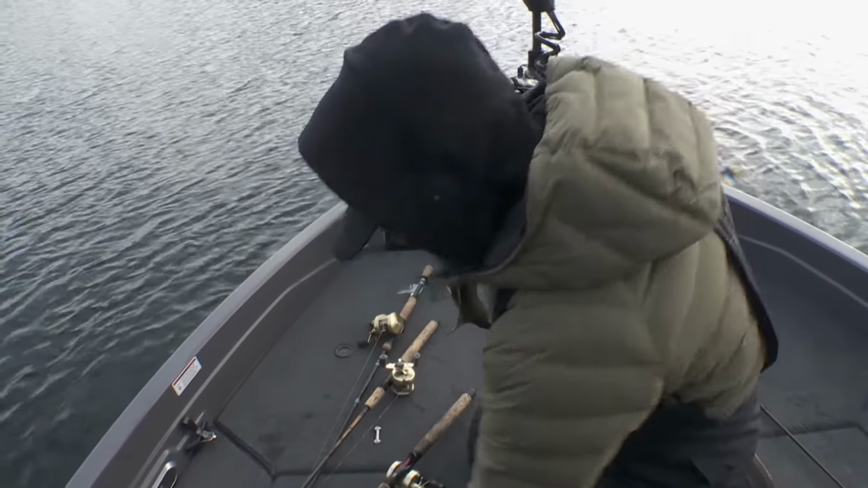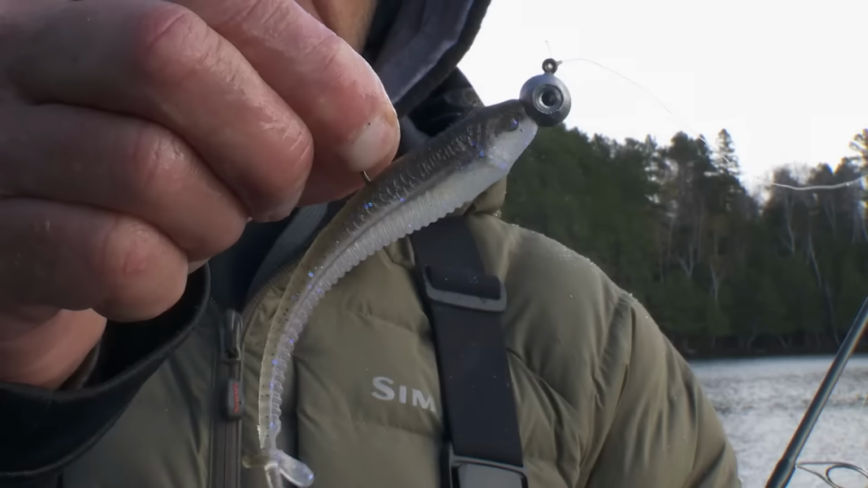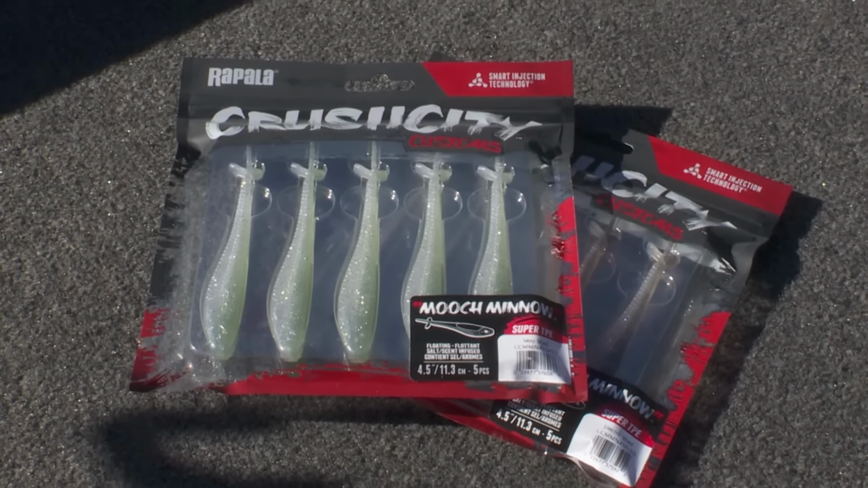Nice bass on that Mooch Minnow, new bigger version. That Mooch Minnow has been such a deadly bait in the smaller size, so it came out with a bigger one. Pretty fish.